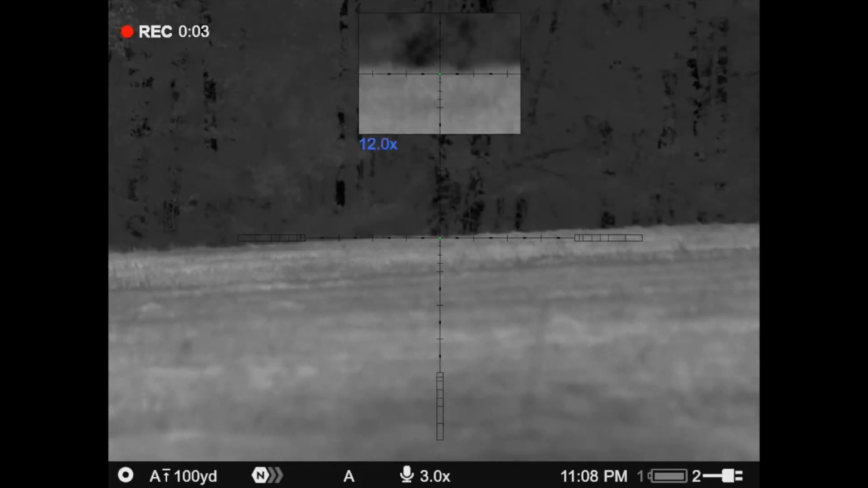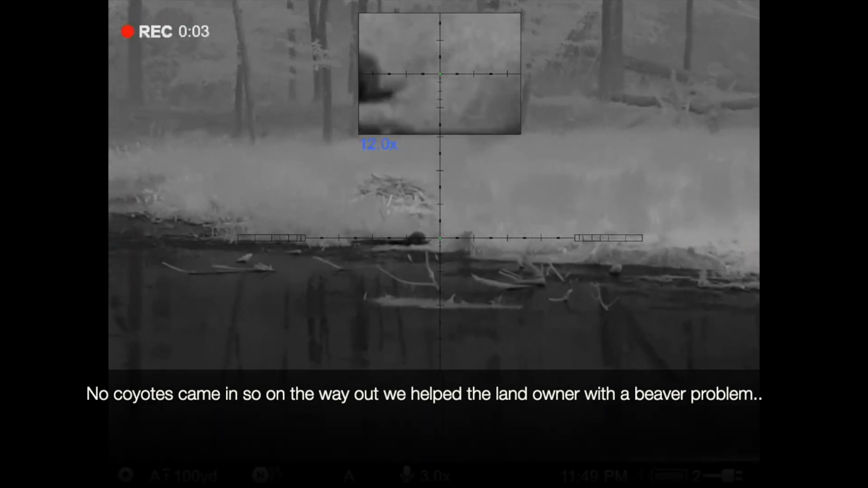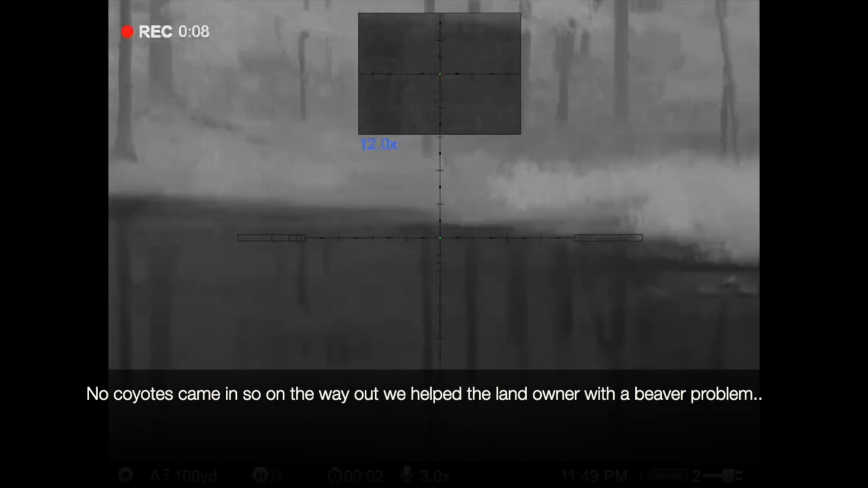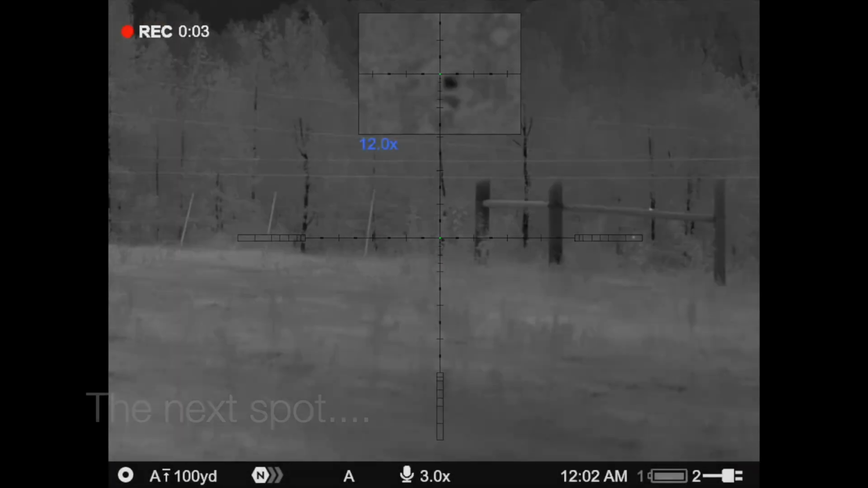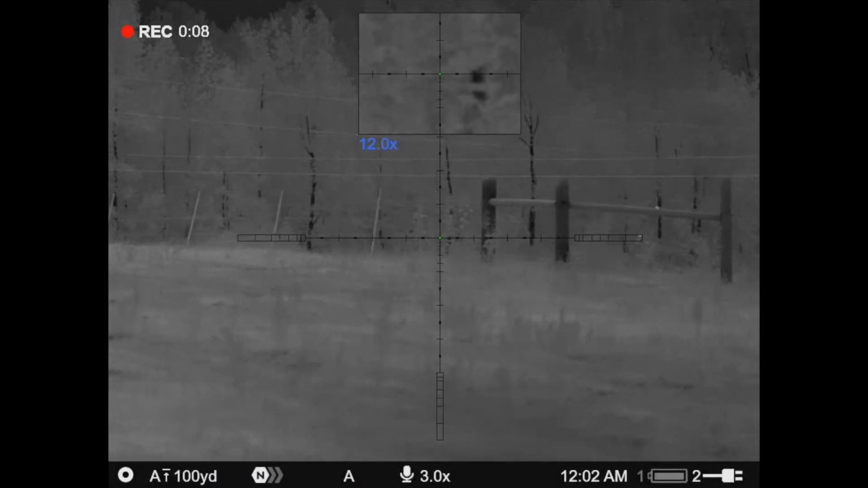We just heard a pile of dogs, but they were back literally where we just drove through. So we're trying to figure out what our next game plan is right here. They're not far, so we just gotta make sure we call them. We were all over them, but we just couldn't get them to come in and commit for whatever reason.